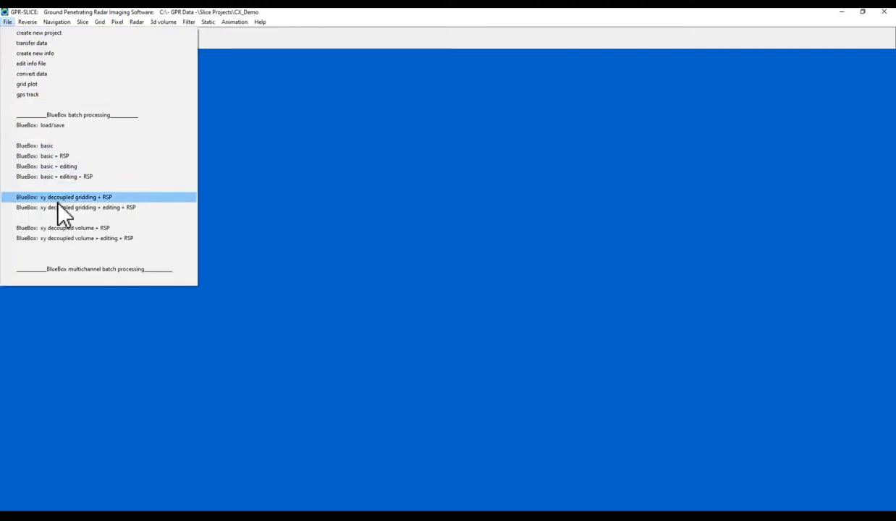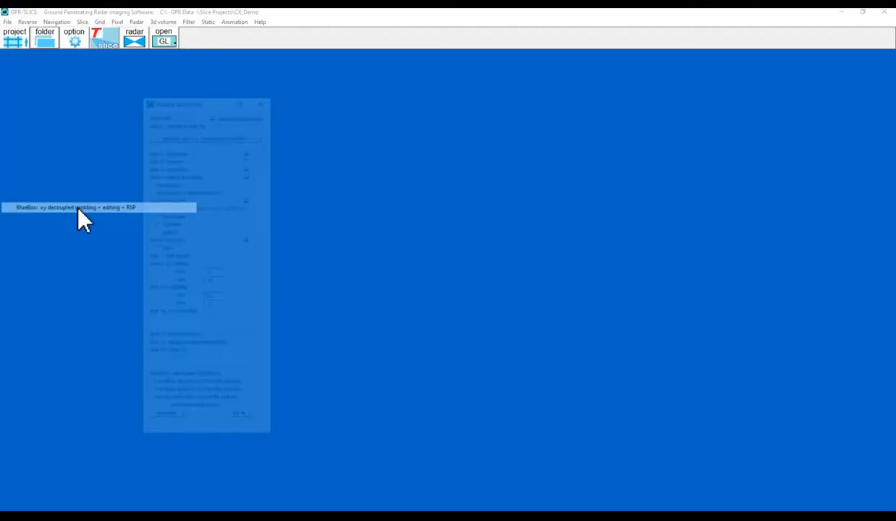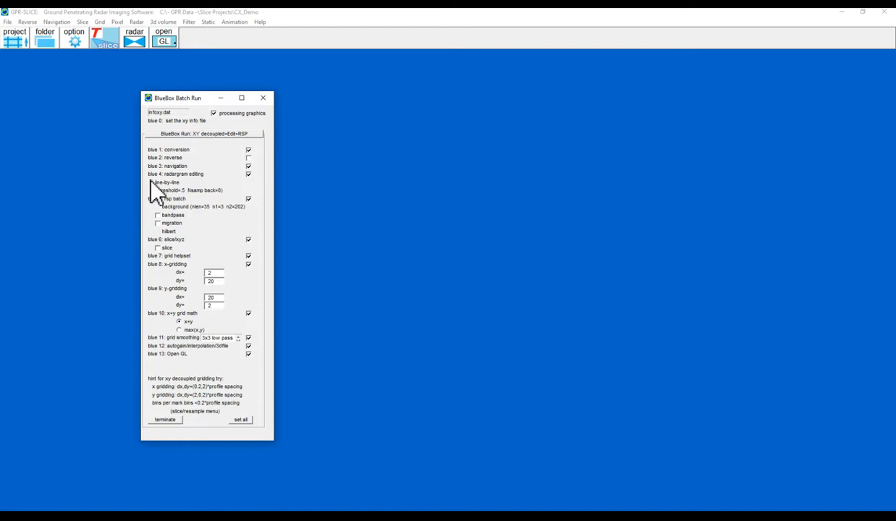So then I go down to the blue box, and it's the XY decoupled gridding plus editing plus RSP, radargram signal processing. And it's decoupled gridding, so what it means is it's going to process, combine and grid all of the X data, then all of the Y data, and then add them together afterwards.